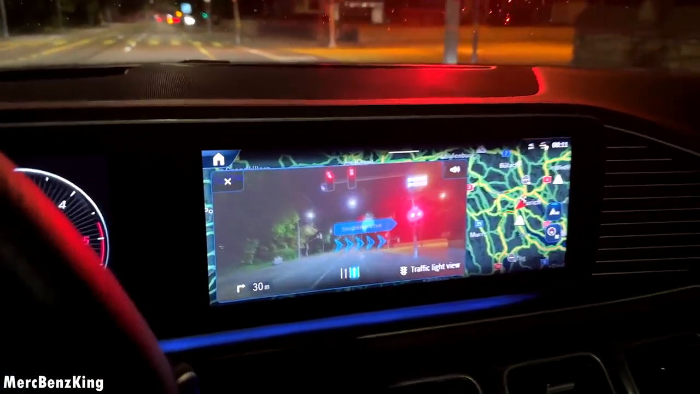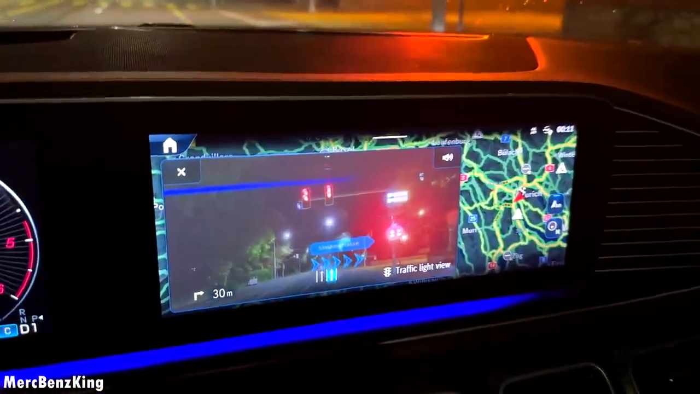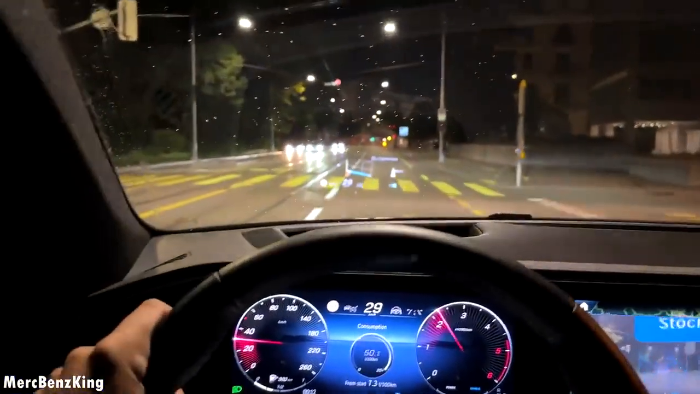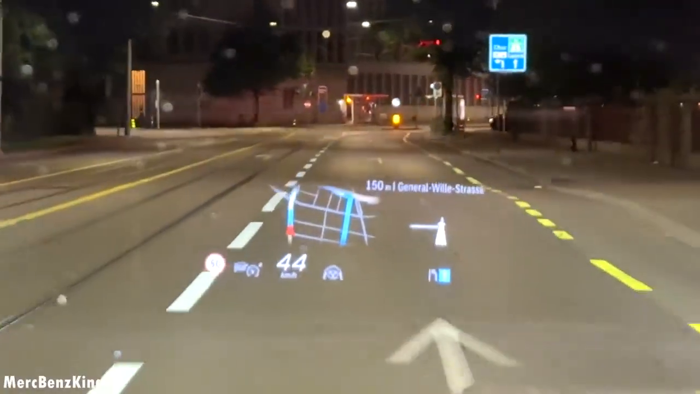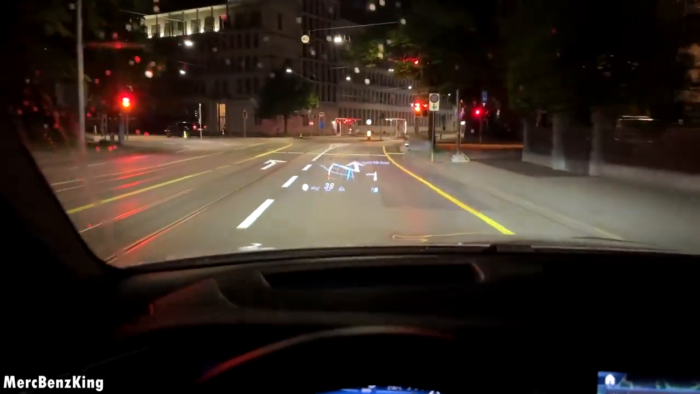Right here it shows the augmented reality camera. It will also activate at every traffic light, even if you don't have a destination set. And this is just to assist you in checking out whether the light turns green. I love the head-up display because it is such a huge screen. Hologram right in front of you.